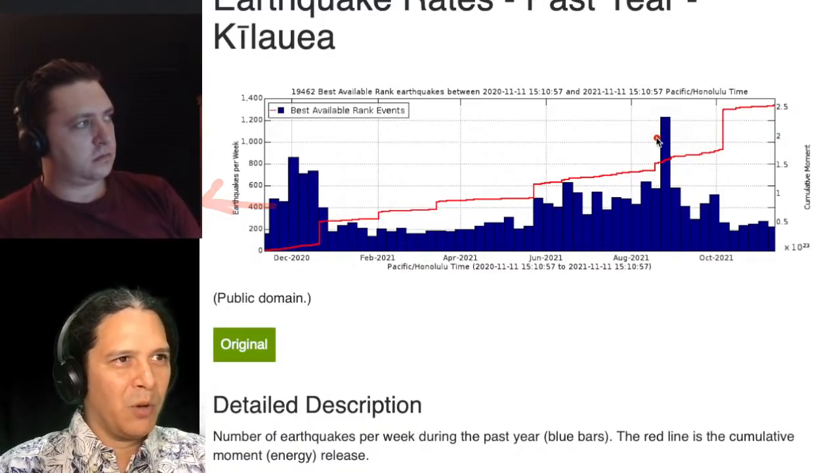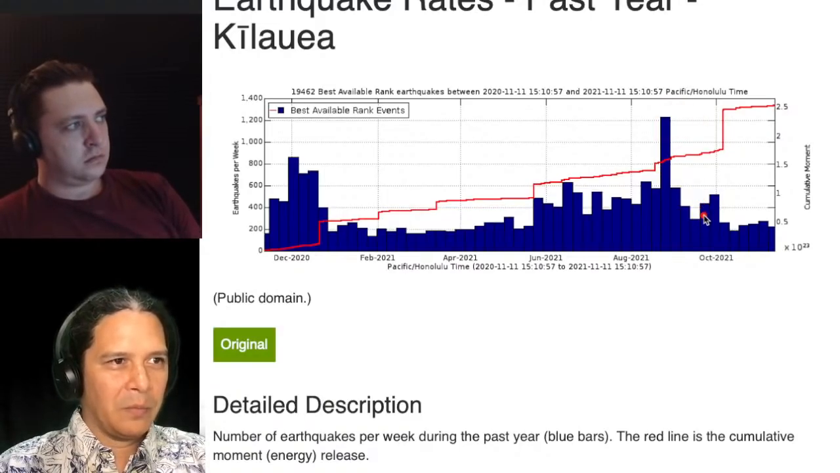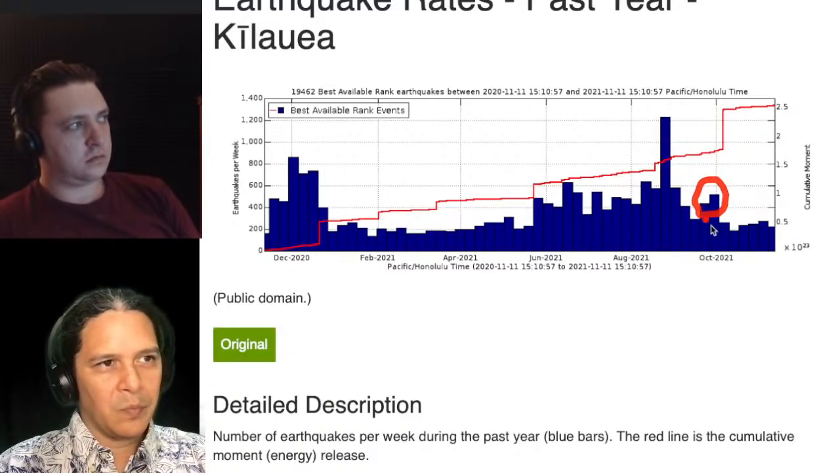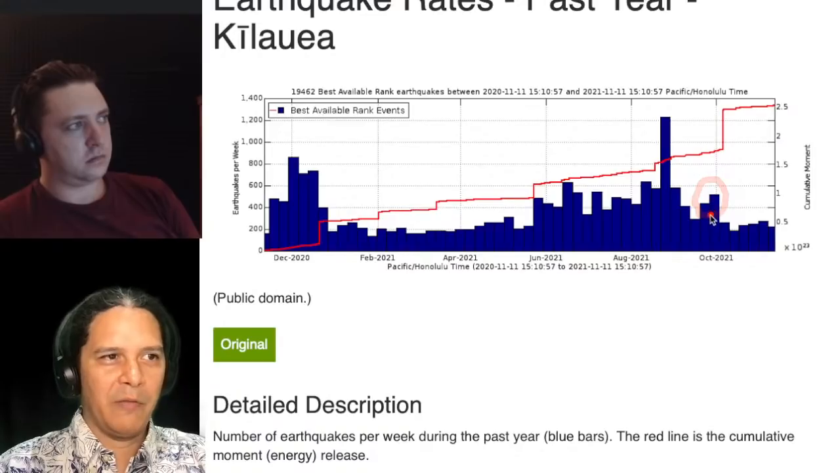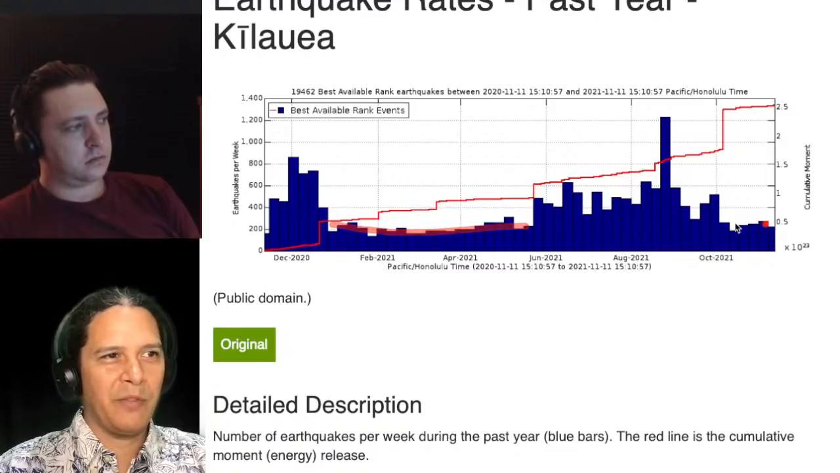But we did peak over 1,200 earthquakes per week that one week of the intrusion, and then followed it up with that activity that began the eruption at the end of September, right through here. And then now we're back in this low rate, which is similar to what we saw back in 2020, right? So really 2020 and 2021, very, very similar patterns.